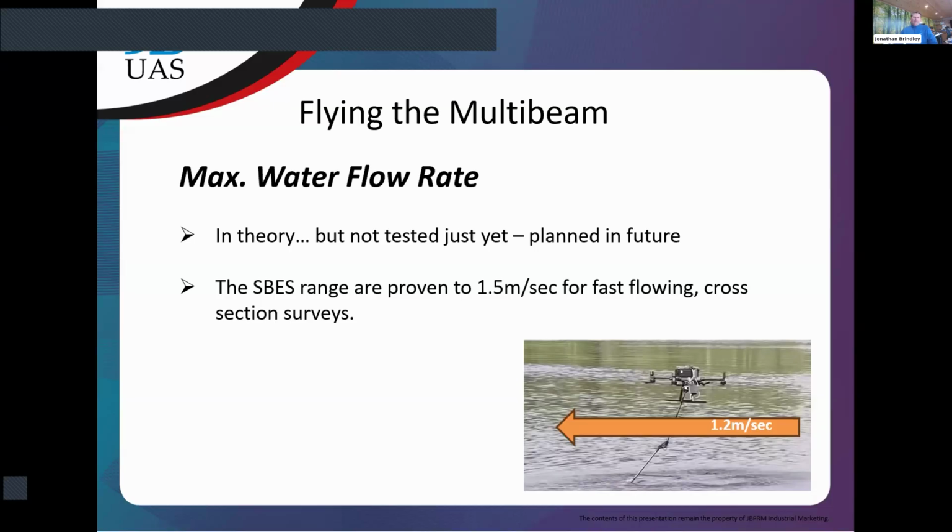Okay. So again, the single beam sonar has its place. That's a proven solution. But just watch this space in terms of what comes out of SPH soon, as they'll be doing some trials.